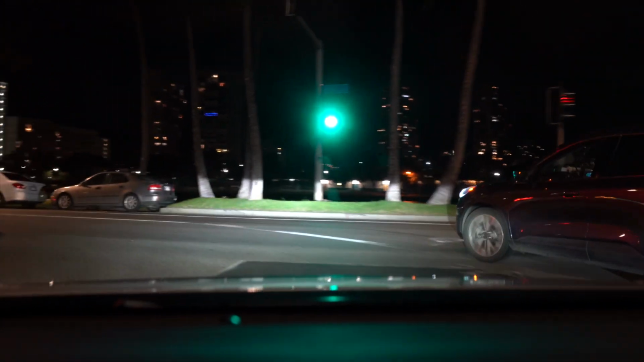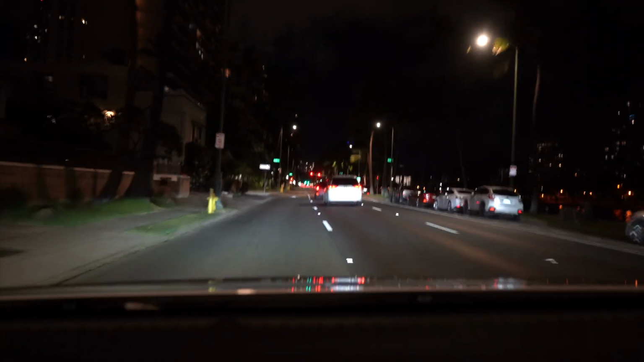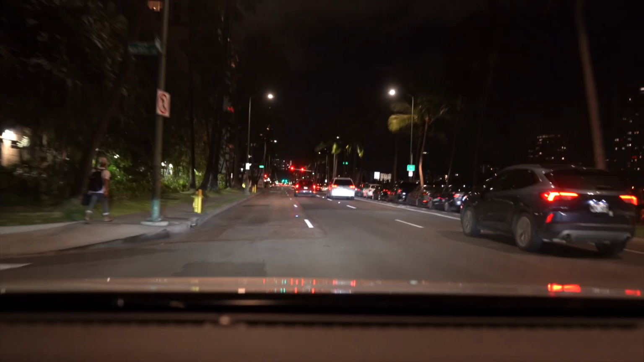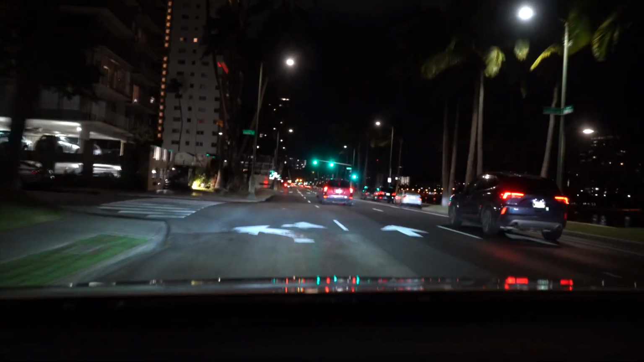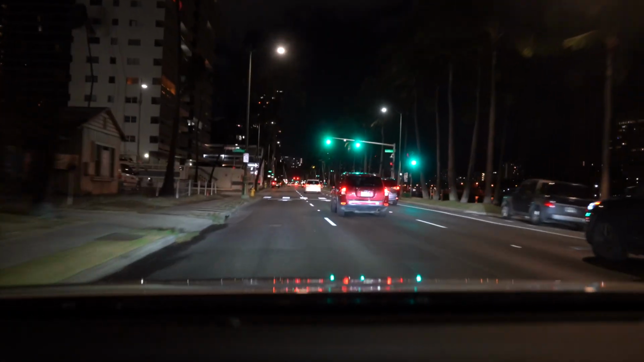and go down this street. This right here is the street by the canal. I can't remember what the street is called, but it is called Alawai Street that I'm going down.